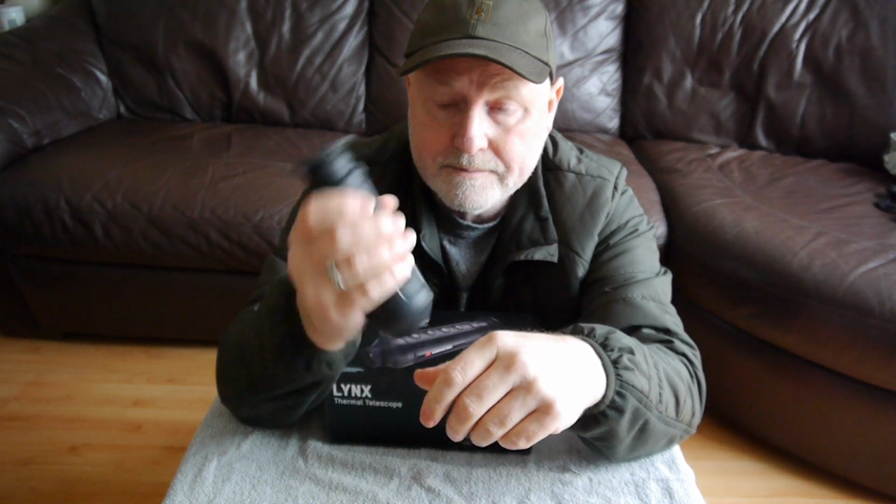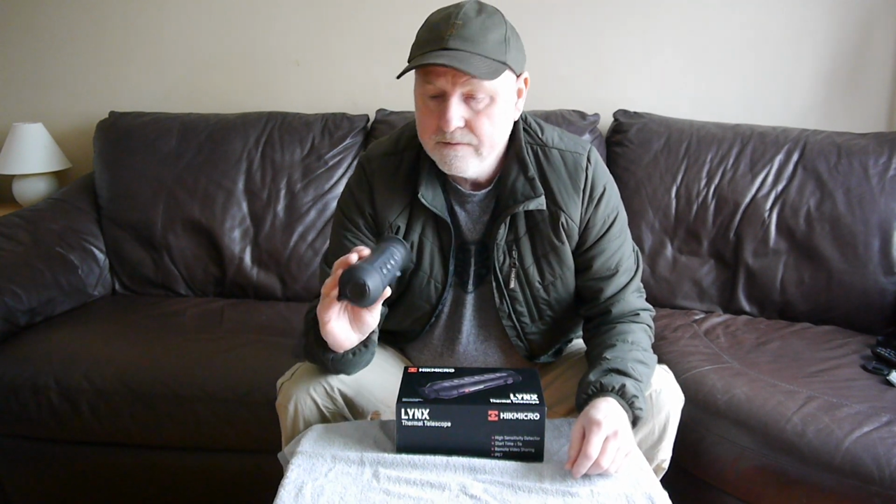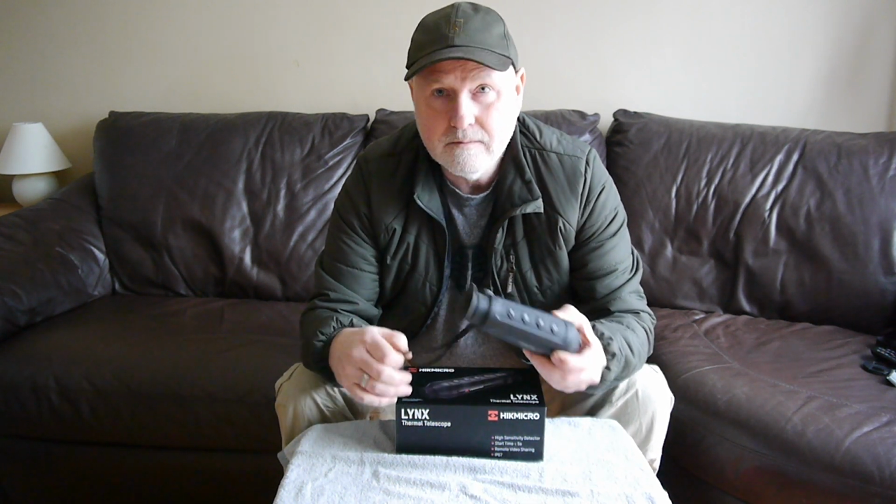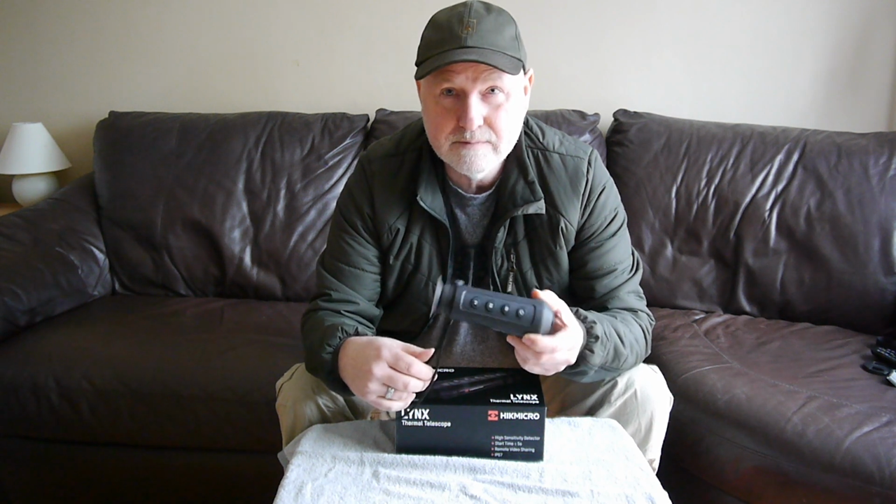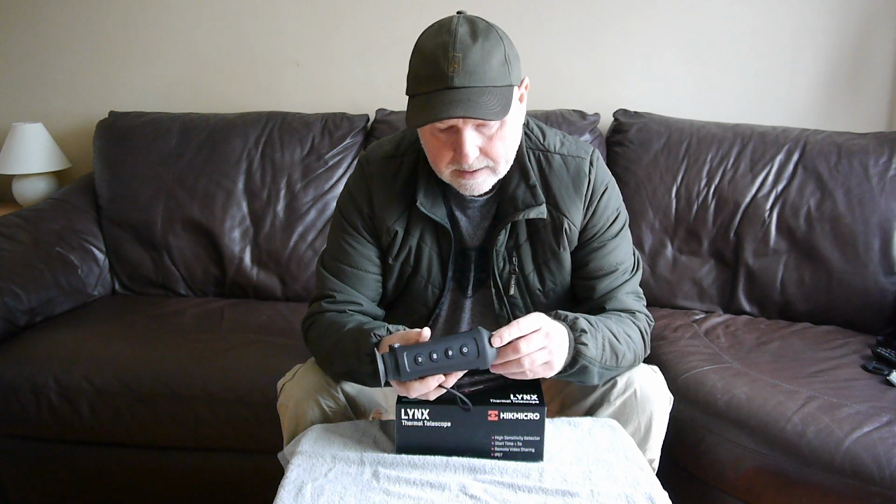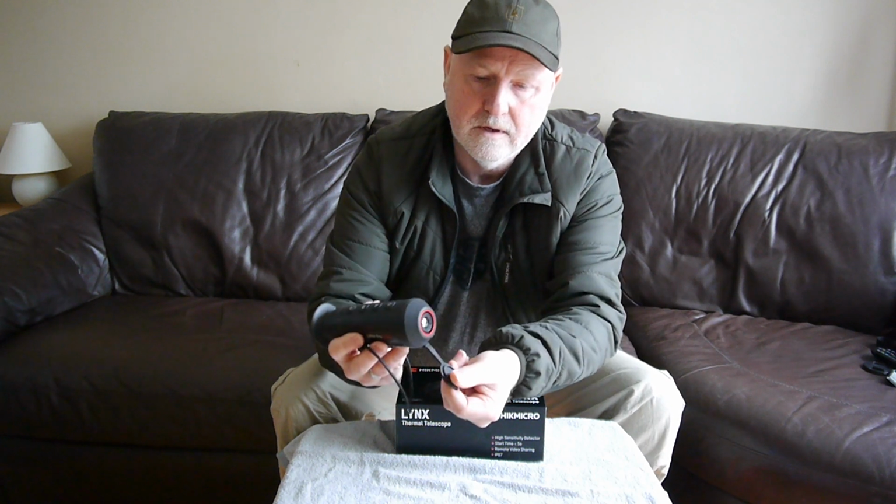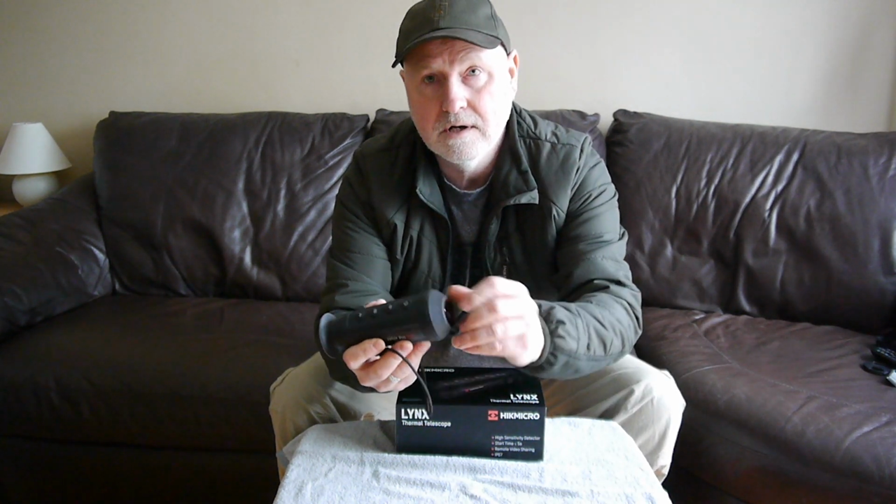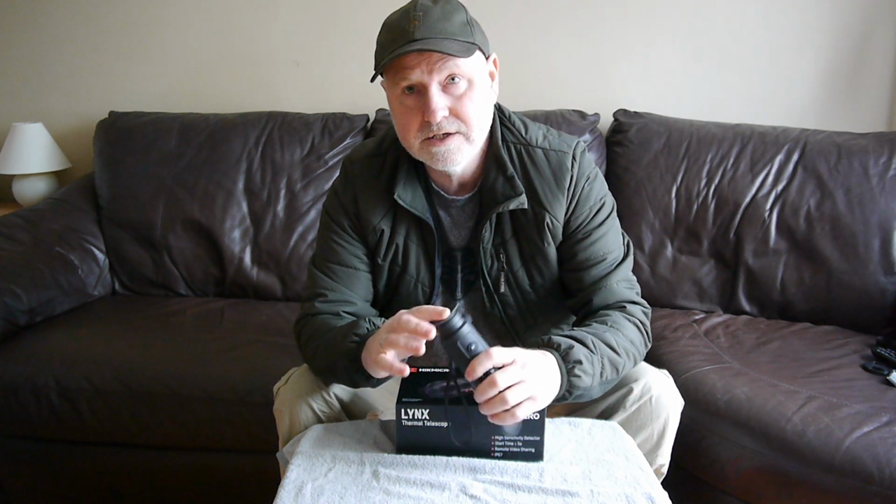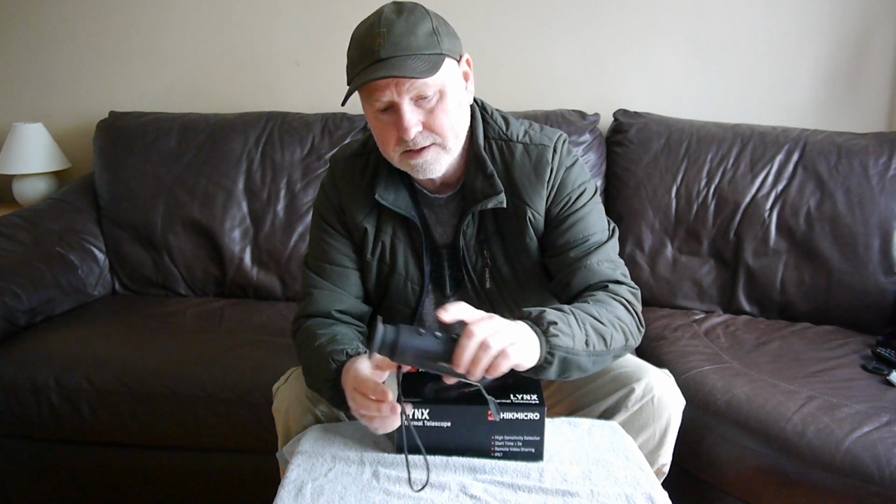Really, really good, that. Okay, the next thing I want to talk about is the design of it, if you like. Now, this is the thing that's impressed me the most about this little spotter. It's got a straightforward, effective rubber lens cap, which is fine. It's got a really nice, round, soft rubber eye cup on it.